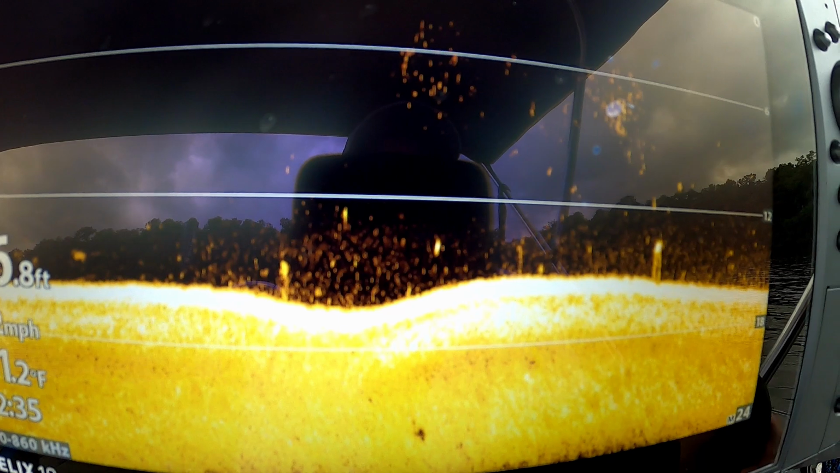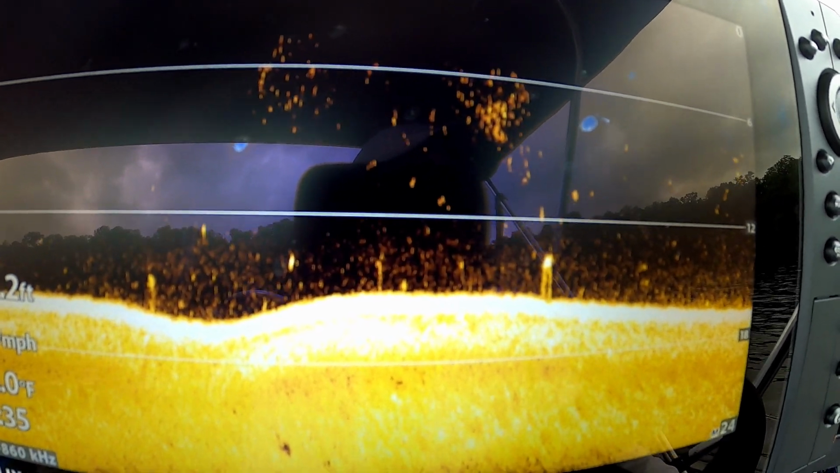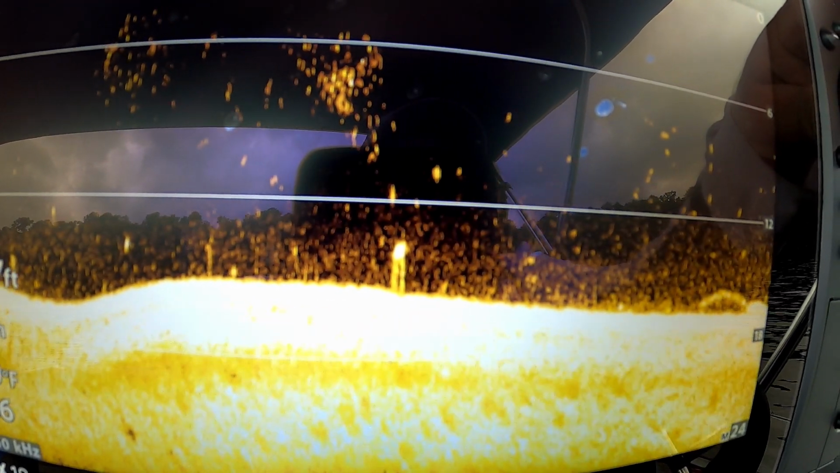I'm just out in front of the boat ramp here, and I'm out in 17 feet of water. So the trick of this is you want to find some deep water in these hot summer months, and I'm going to take my 2D and I'm going to go to the menu, and I'm on the sensitivity, and I'm going to turn this sensitivity up really high.